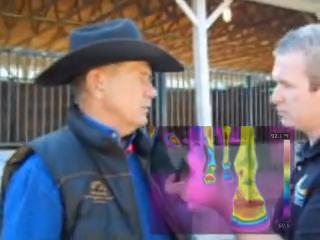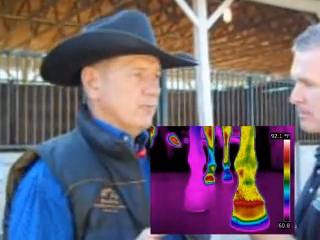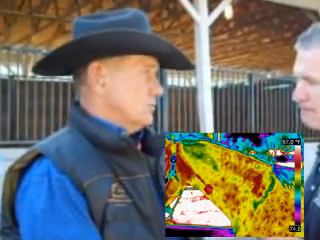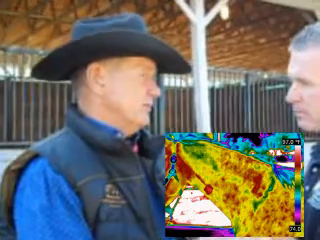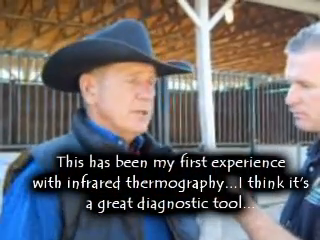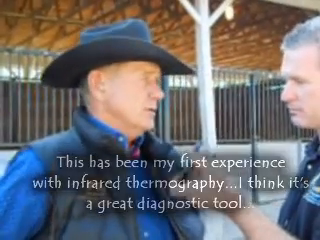I don't think that you can throw all the other diagnostic tools away, but I think this is a very, very powerful tool that gives horse owners a kind of quick direction to go and say, look, this is where he's sore, and this is where he's getting a whole bunch of extra blood flow, and it's in those muscles and they're hot, and then you really can tell. So honestly, this has been my first experience with it, but I think it's a great diagnostic tool.